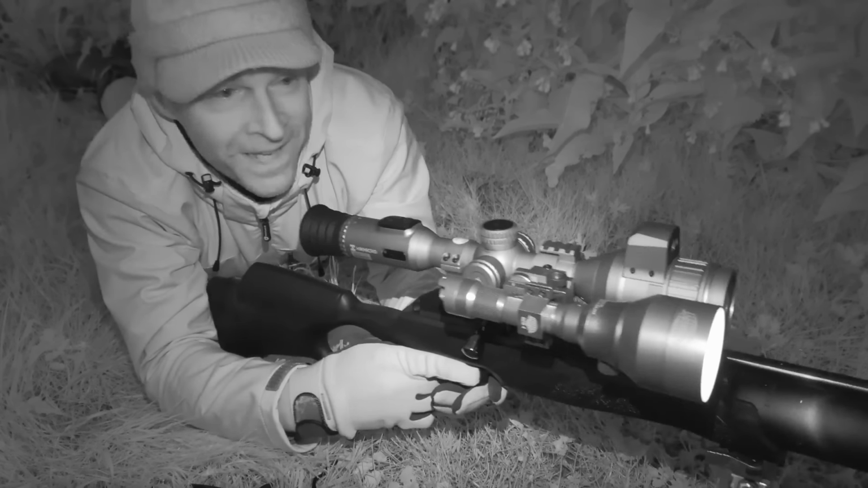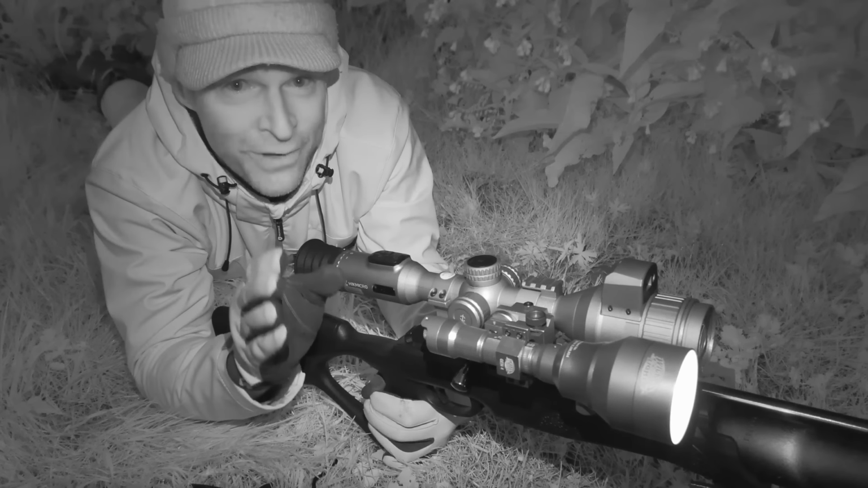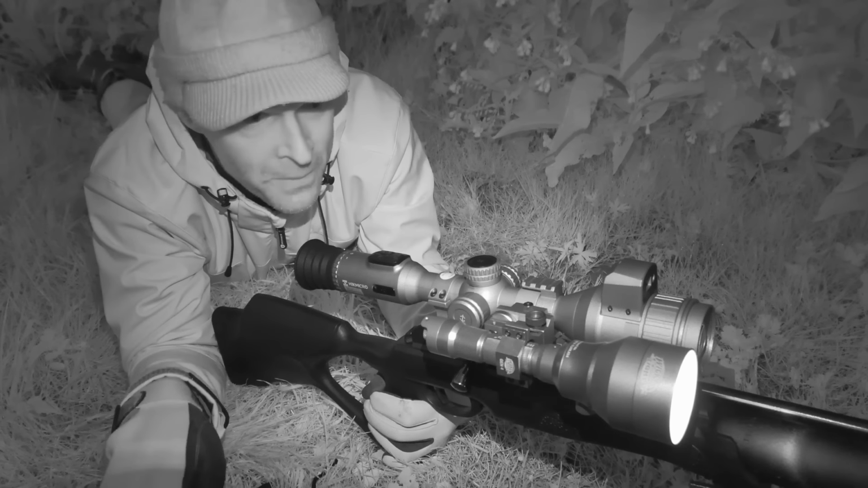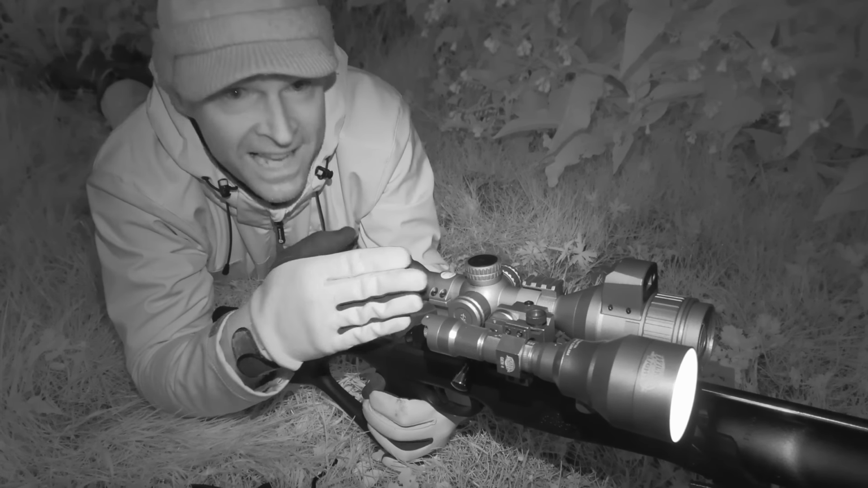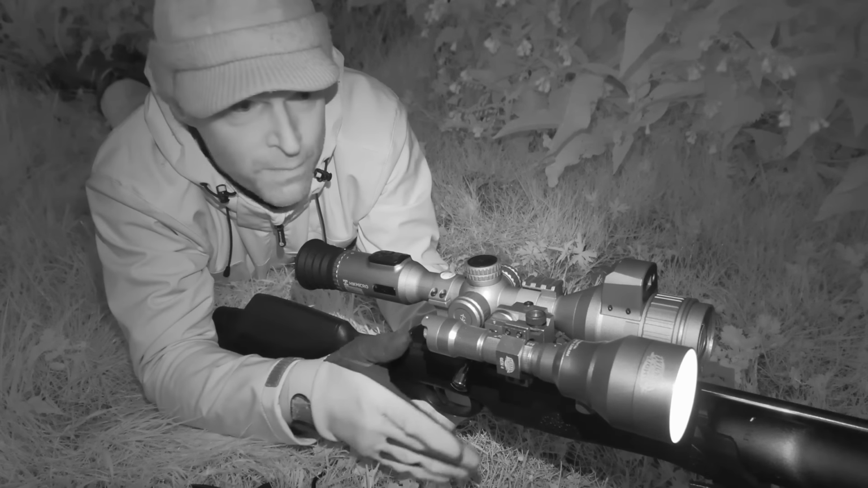I'm pretty sure that rabbit knew we were here. It looked very alert, and it had actually turned around in between me putting down the thermal monocular and moving on to the scope. Now, I didn't actually bother to range that one because it was pretty close to where the others have been.